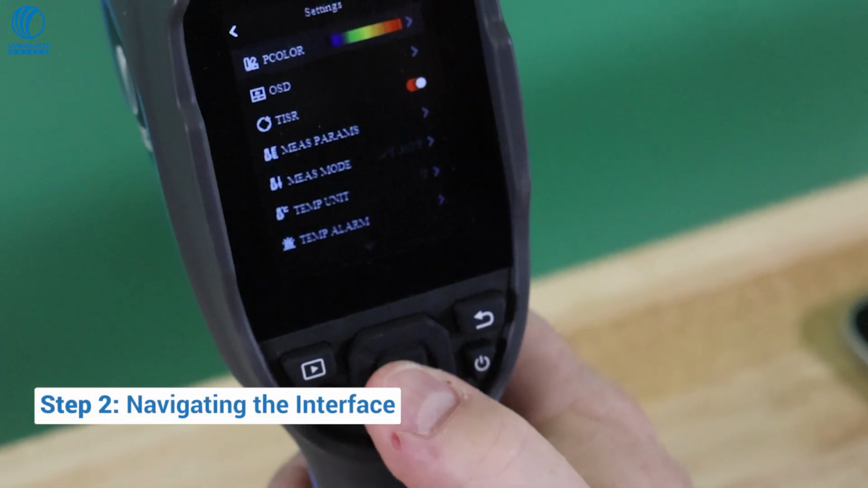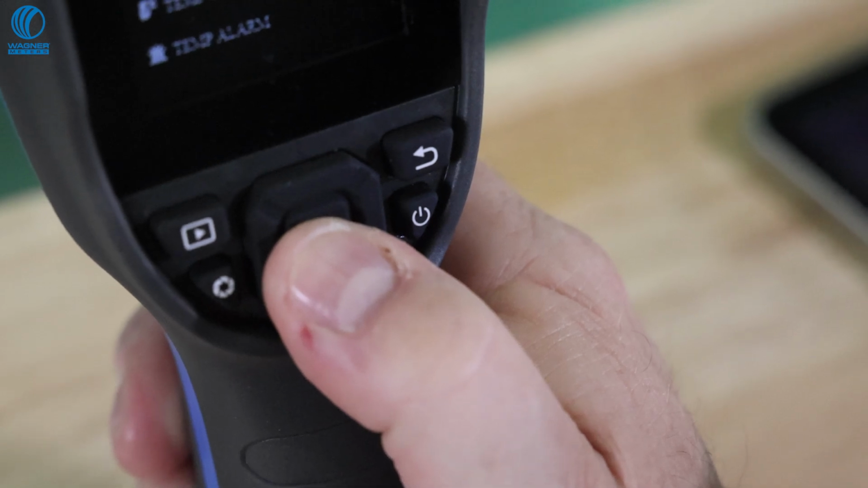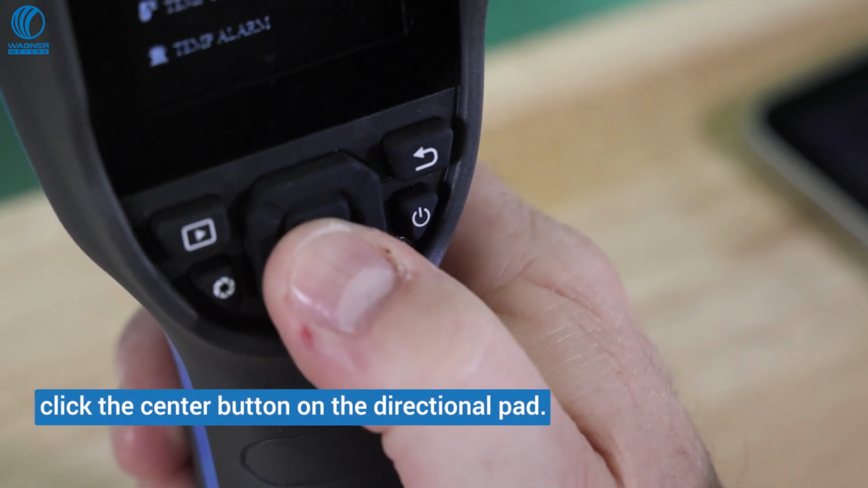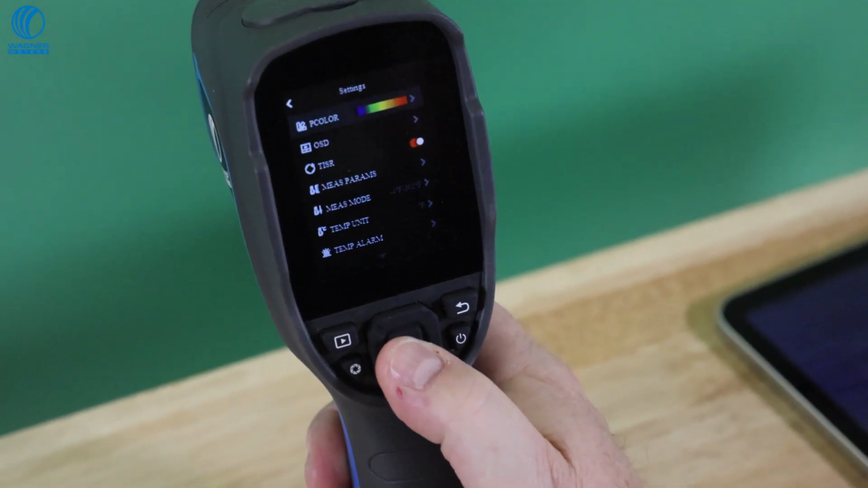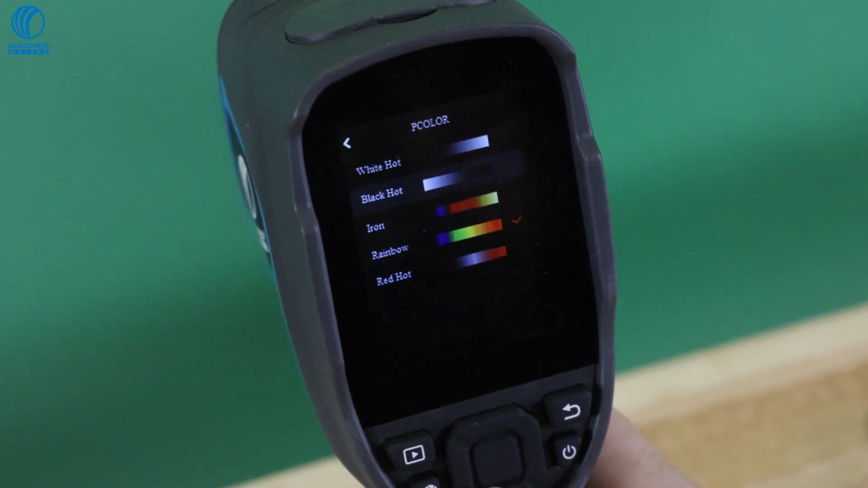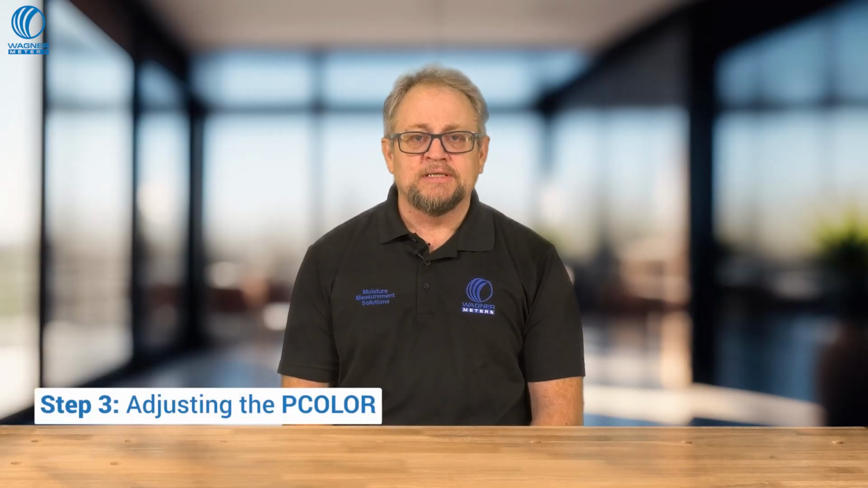All cameras come factory set, and to change those settings, we will need to use the directional pad at the center of the camera. To access the Settings tab, click the center button on the directional pad. Once you do this, you will be offered a handful of options to adjust, ranging from heat signature colors, measurement ranges, temperatures, and more. As an example, let's adjust colors.